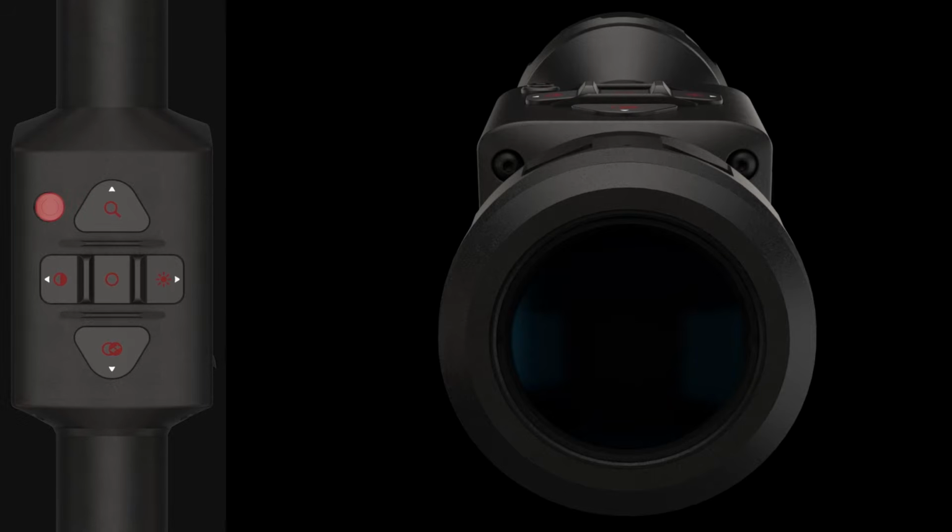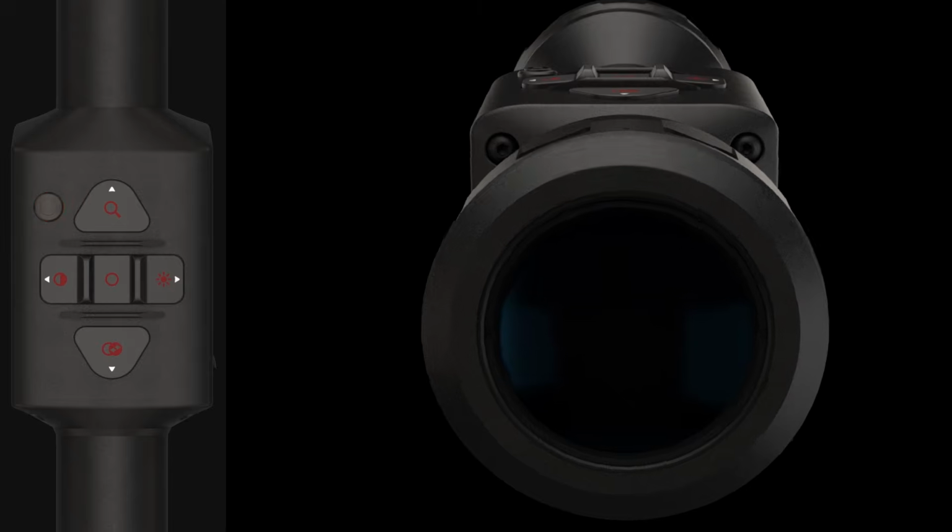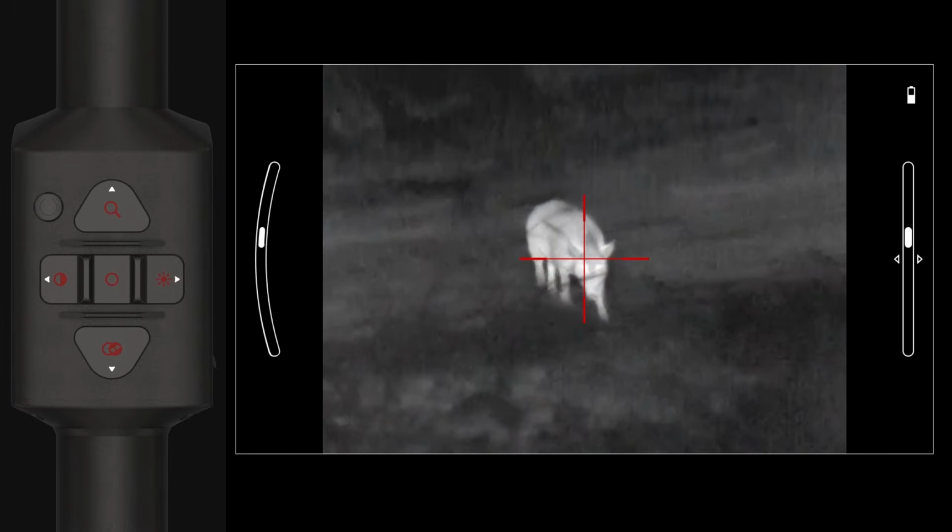To turn on the device, press and hold the power button until you see the ATN home screen. If the scope freezes or stops responding to the control panel, press and hold the power button for 15 seconds to reboot the scope.